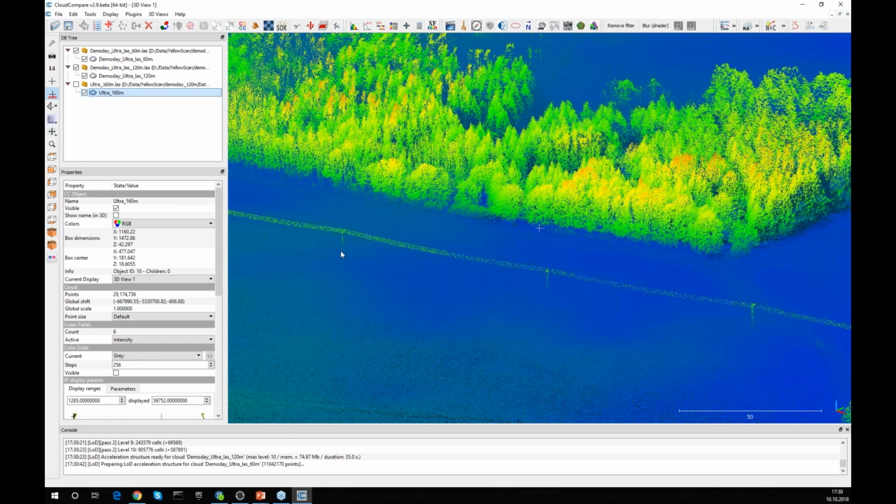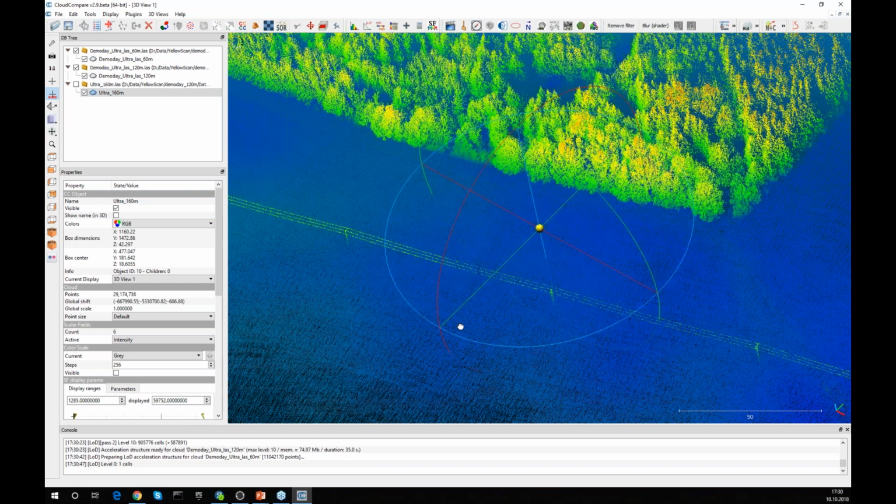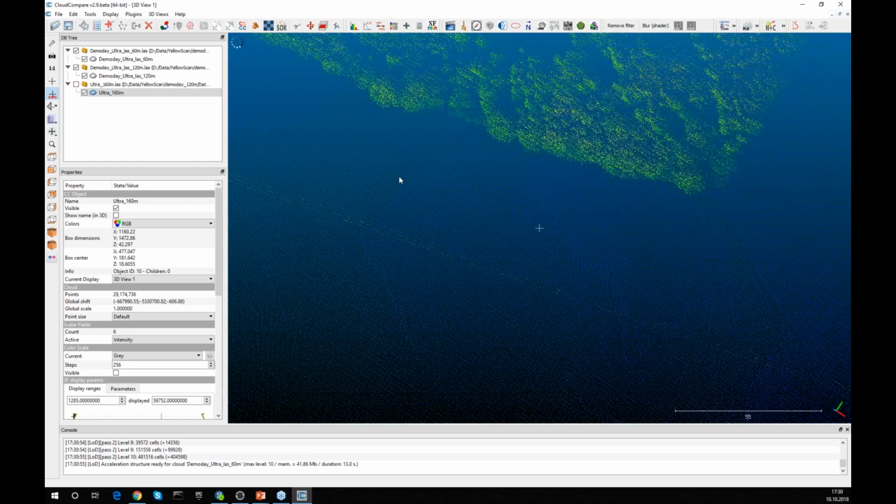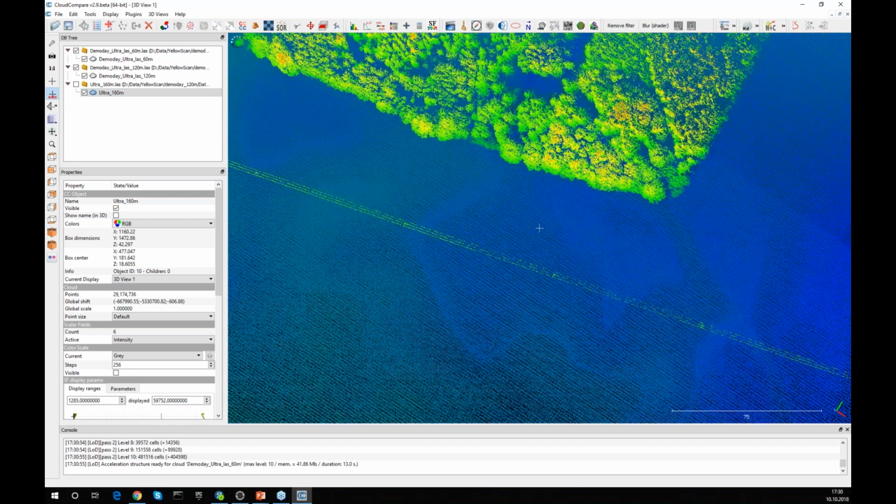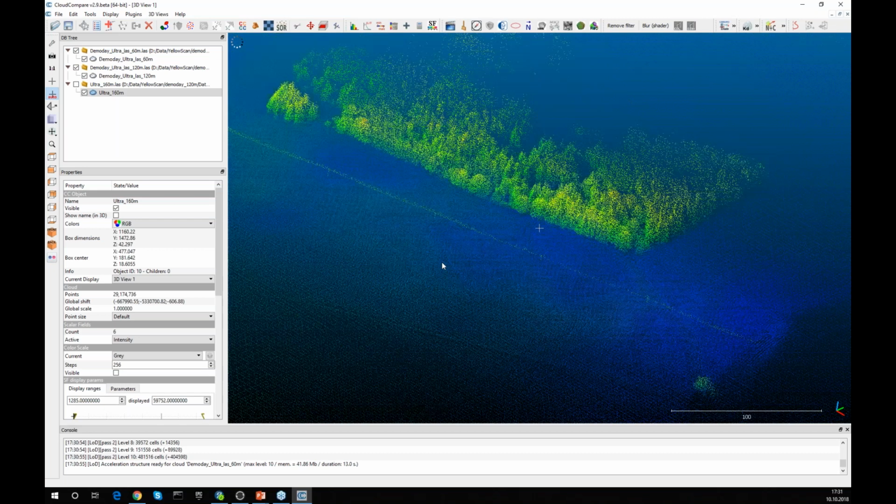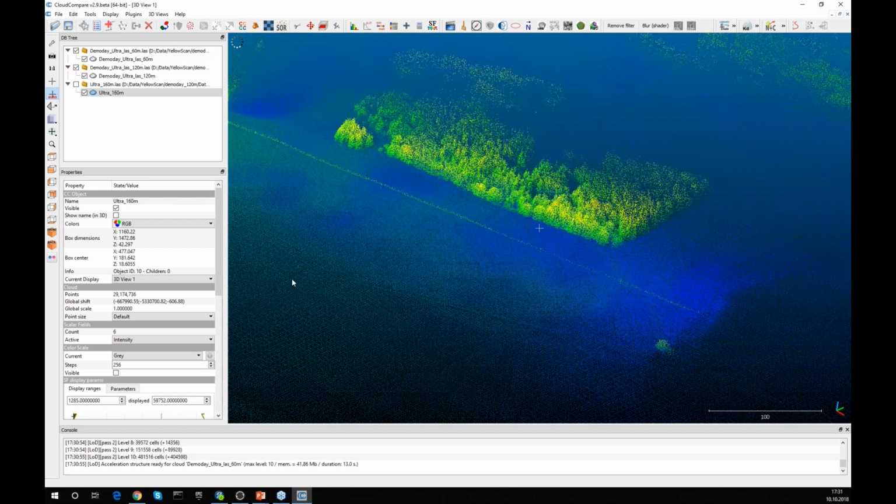That means we are still more than 55 meters above the small and thin wires. And we got a very highly accurate and dense point cloud on the forest and on the single solitary trees.